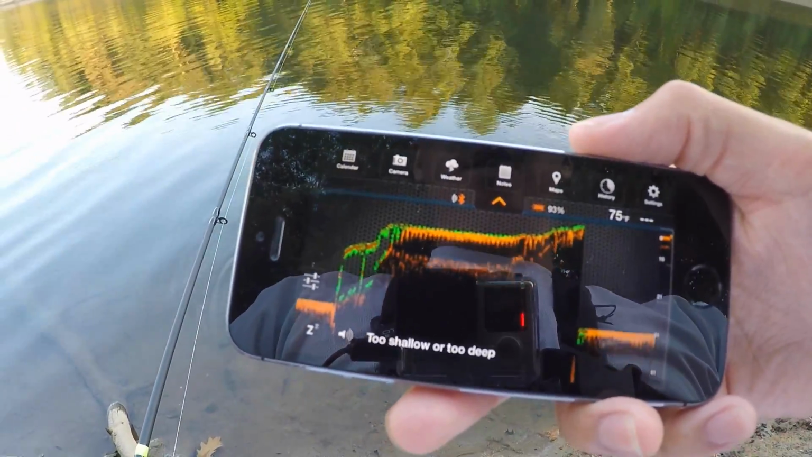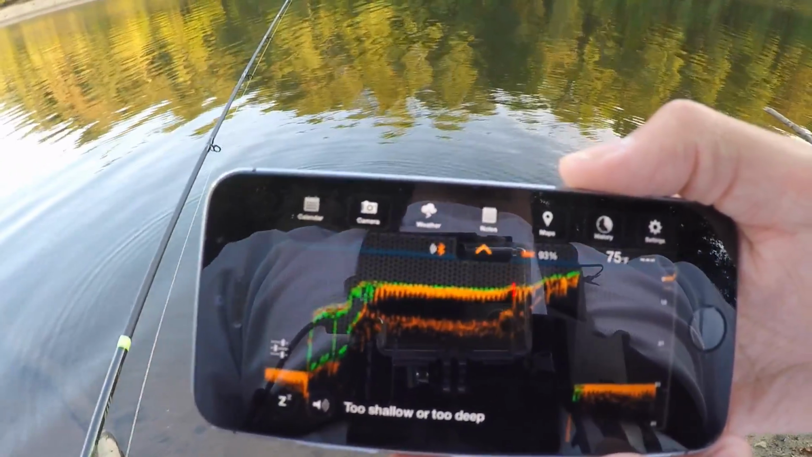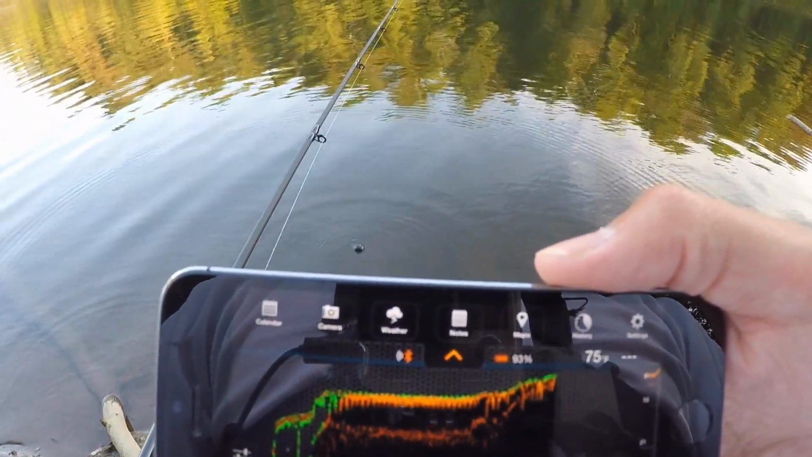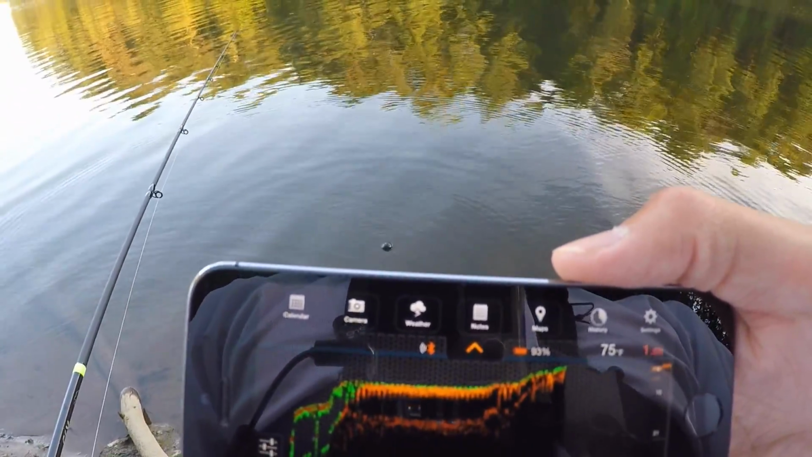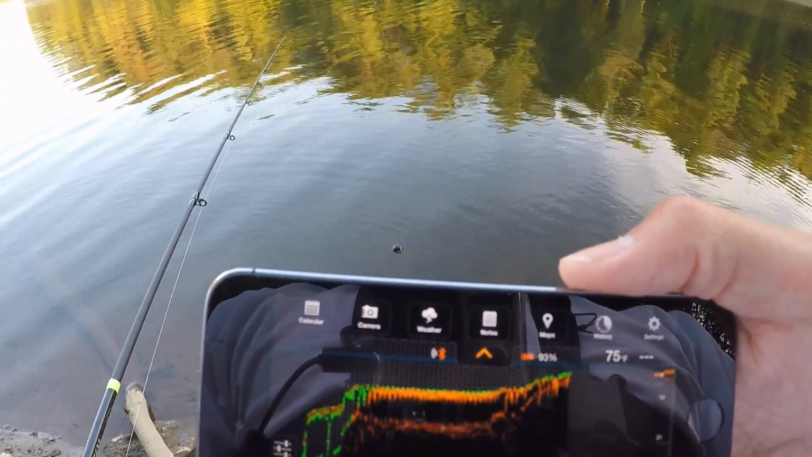All right, hope you guys enjoyed the video, and definitely check out the Deeper if you're a bank fisherman, kayak fisherman, boat fisherman. It works in all those conditions, but I found that it really shines for bank fishermen. I've been using it a lot, and it's definitely helped me catch more fish.